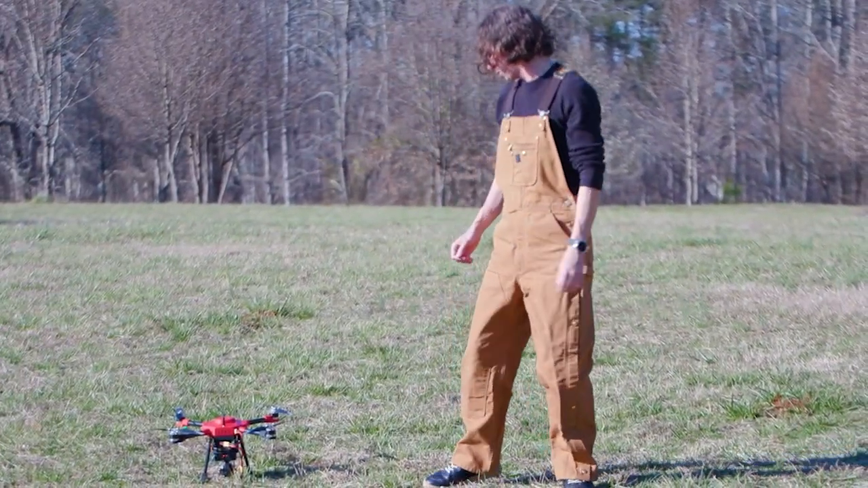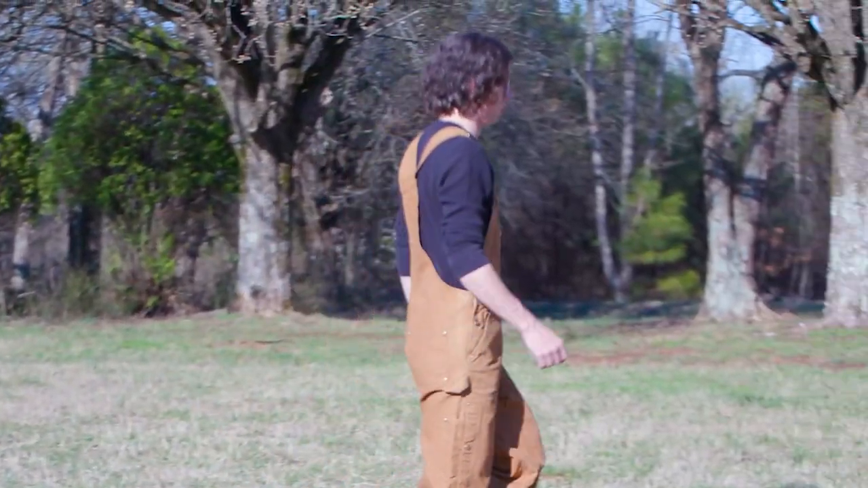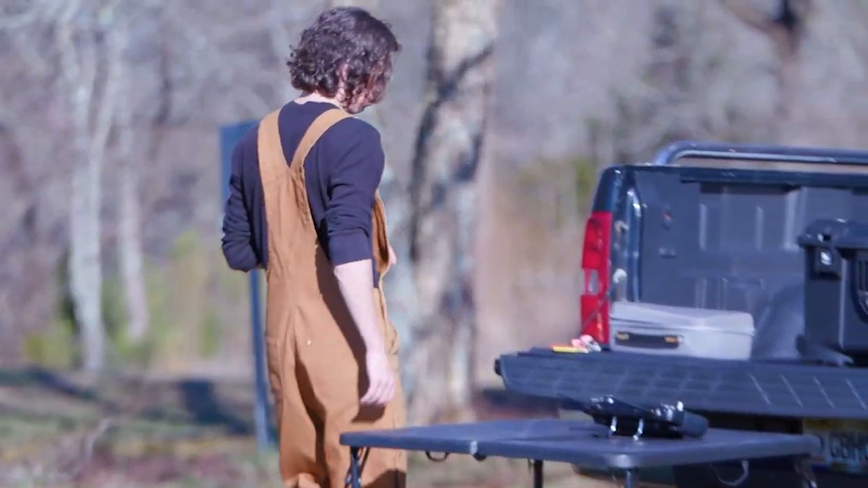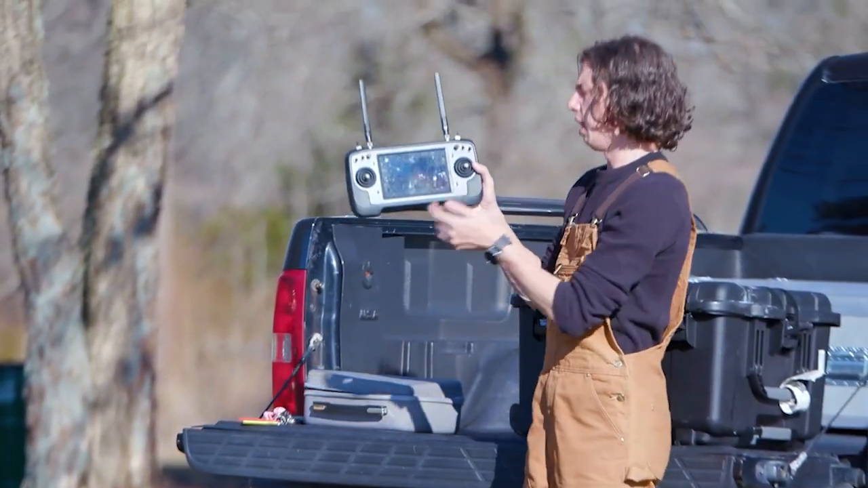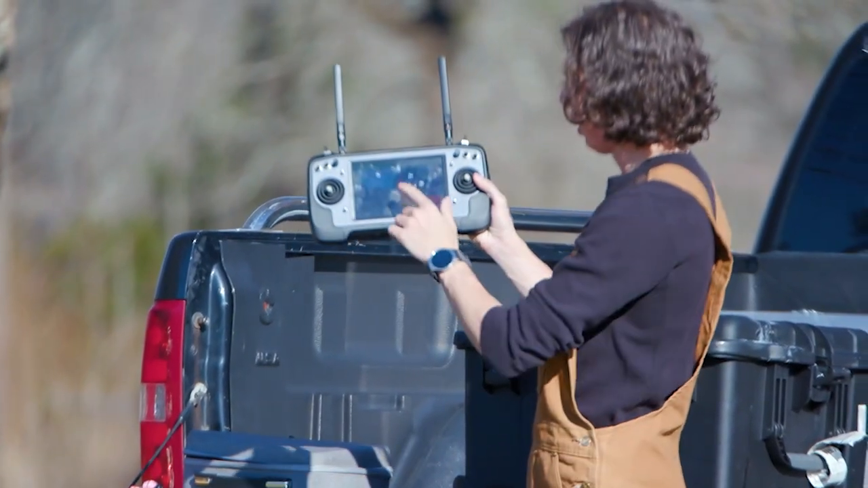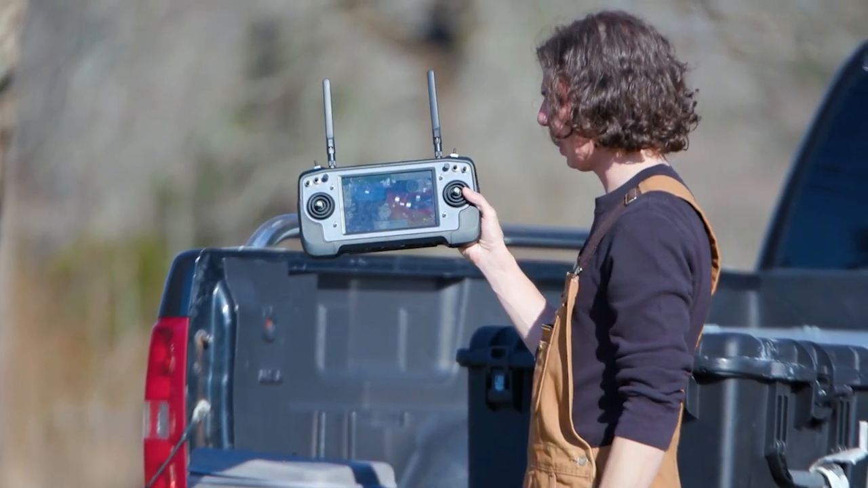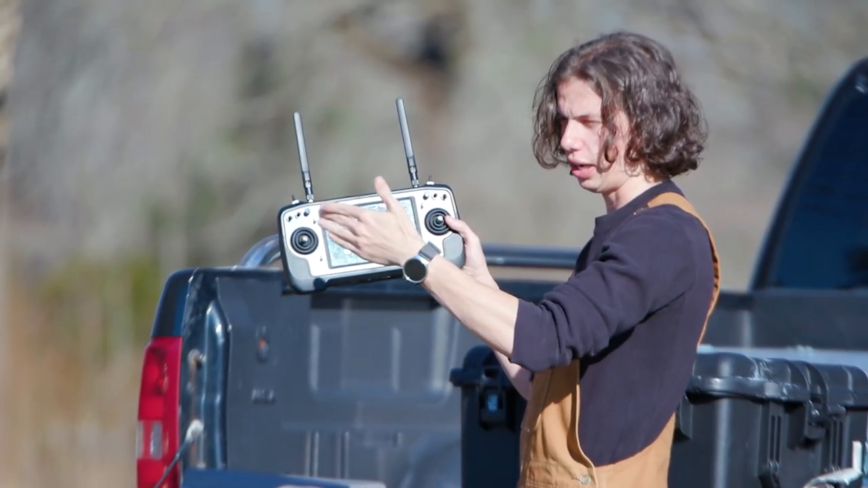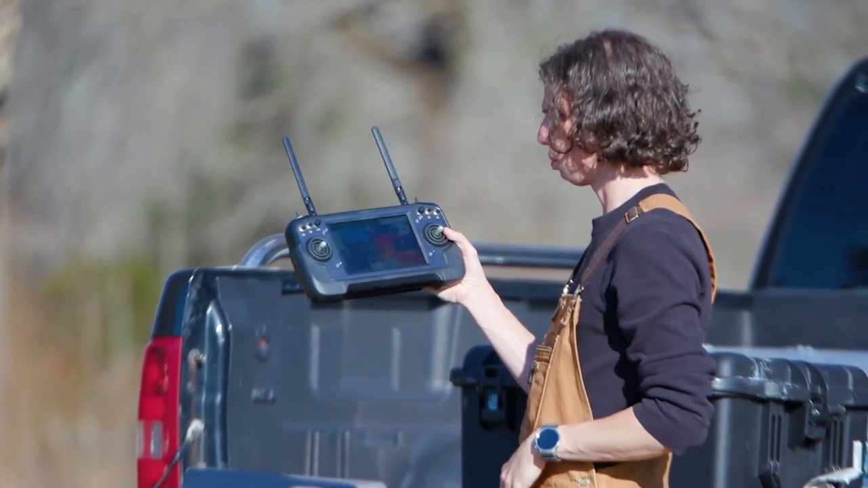Not all the props are perfectly straightened out, but certainly enough for a takeoff. And I don't know how well you're going to be able to see that with the sunlight, but we will be recording. Again, we have the normal video feed on the left side, thermal video feed on the right side. As you'll be able to tell, the thermal video feed is actually a little bit more zoomed in, so it's not exactly a 50-50 split or a symmetrical mirror image split.